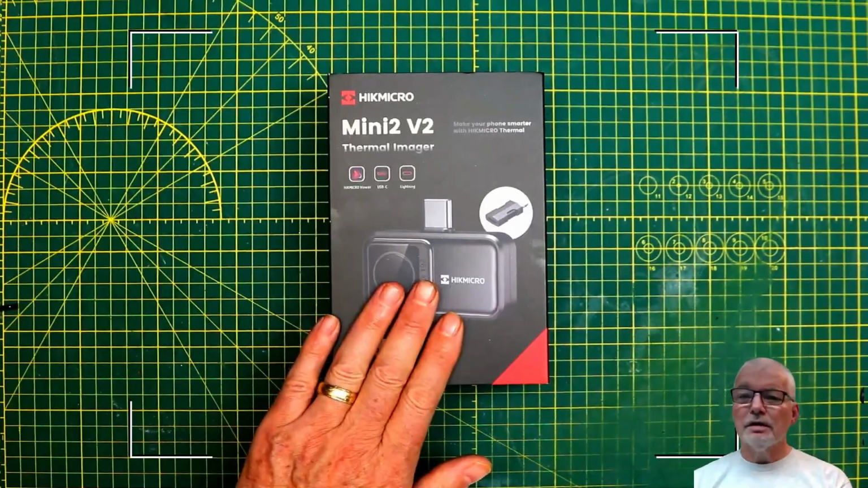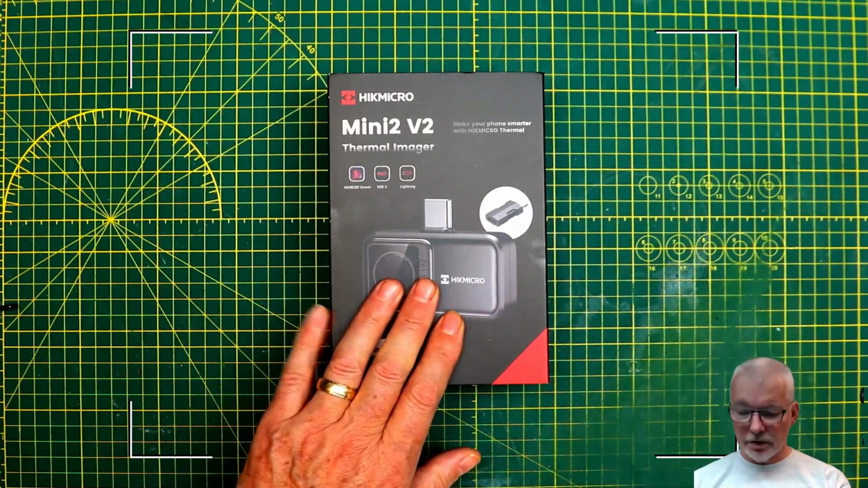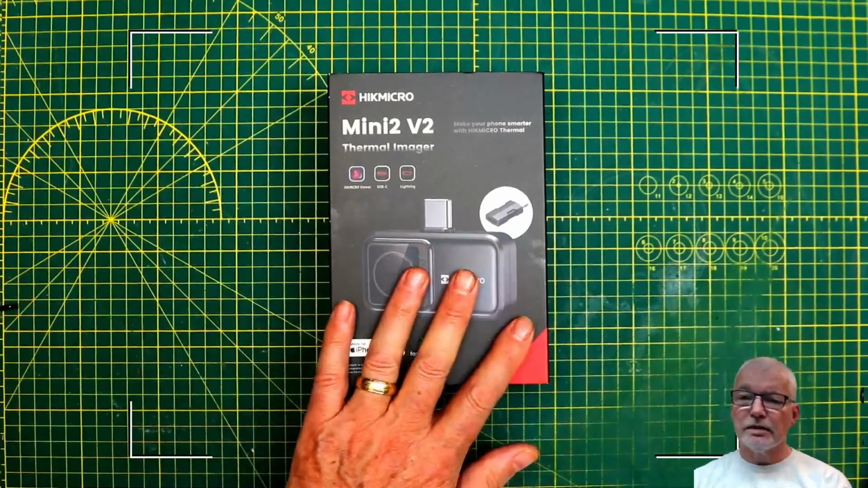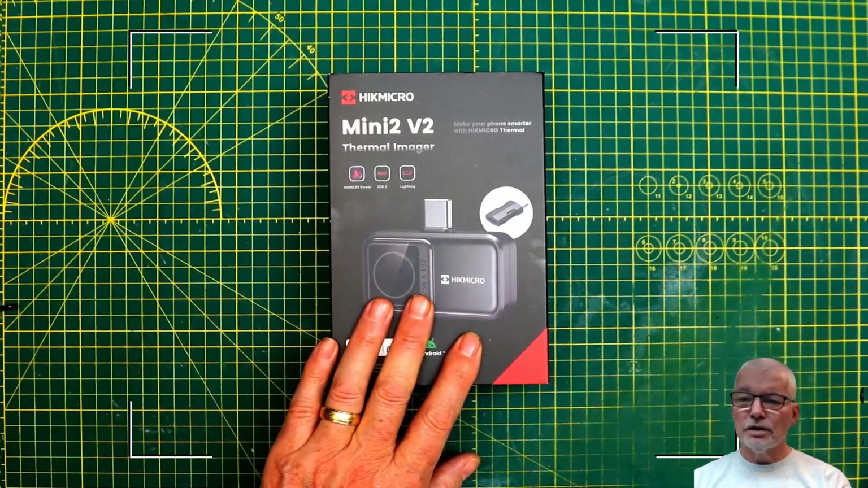I have in front of me the HIKMICRO Mini2 version 2 thermal imager to have a look at. This was sent to me kindly by HIKMICRO. I'm going to have an unboxing and a quick overview, getting it going on my phone to see what's what.